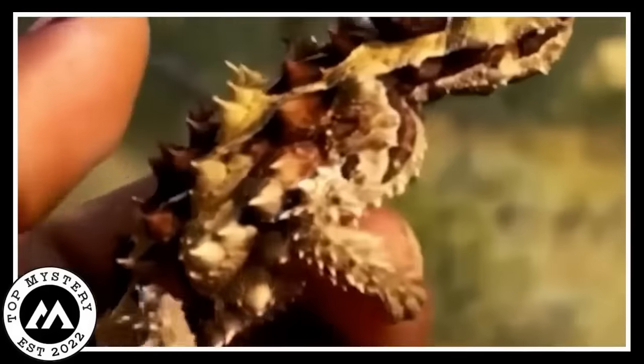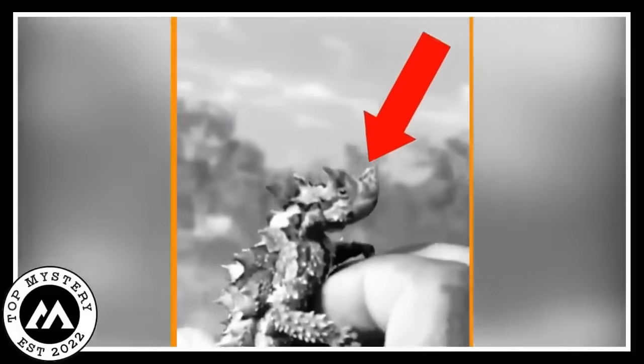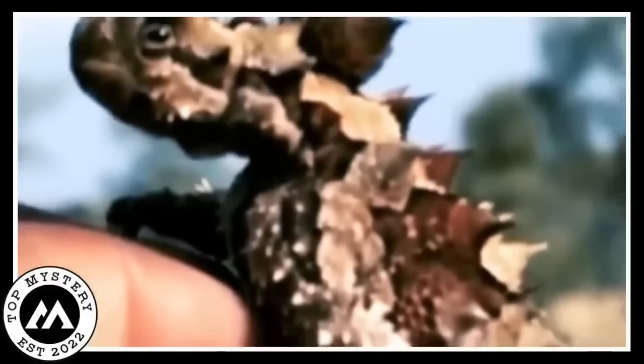It's like Mother Nature decided to mix things up a bit. So, next time someone mentions a thorny devil, picture a tiny thorny alligator look-alike. It's proof that nature loves surprises, and this little creature is rocking its spiky style on the video stage.